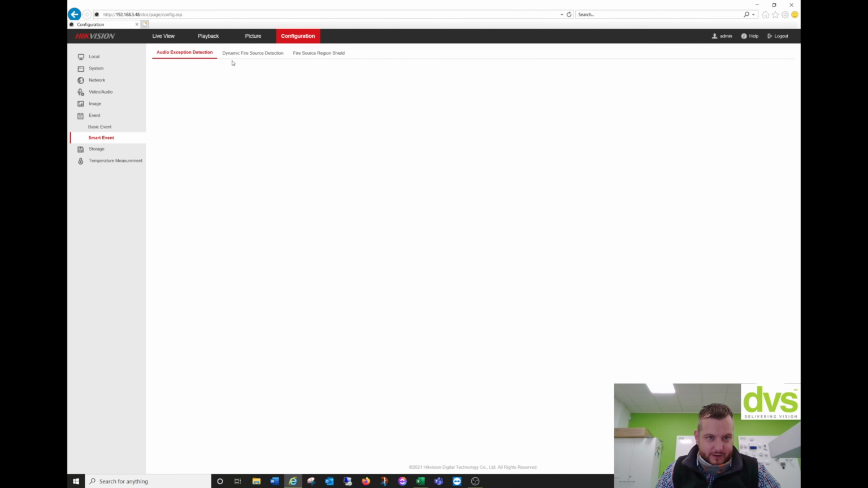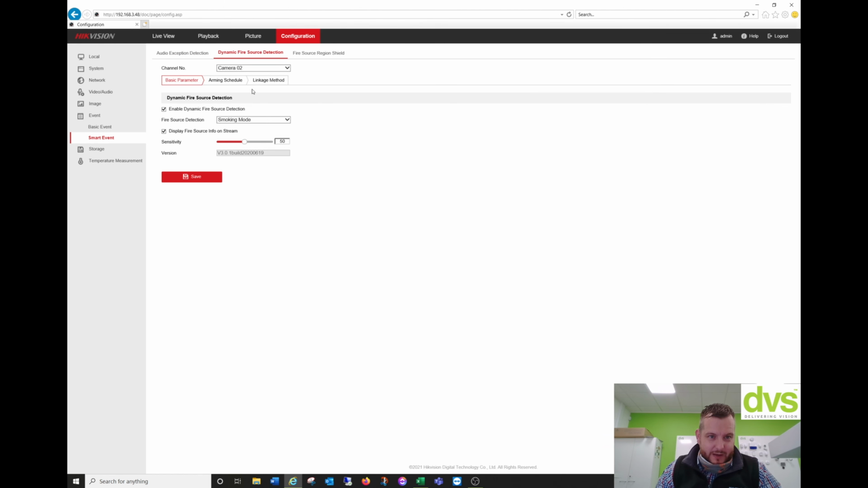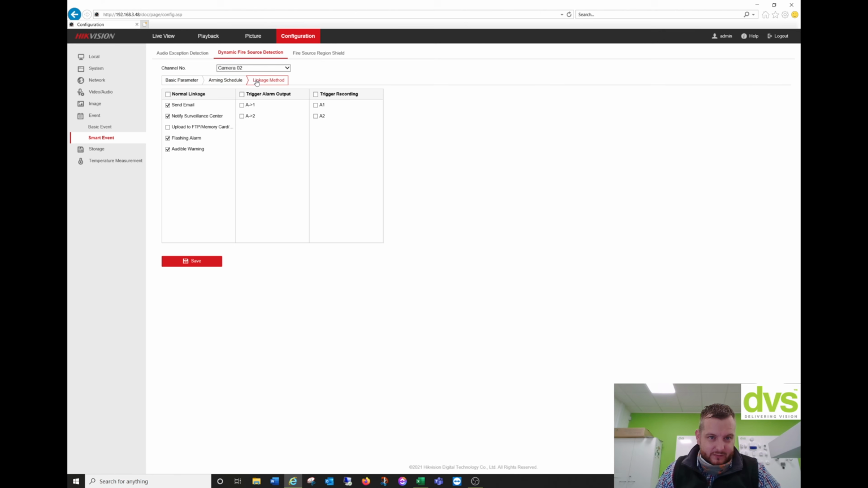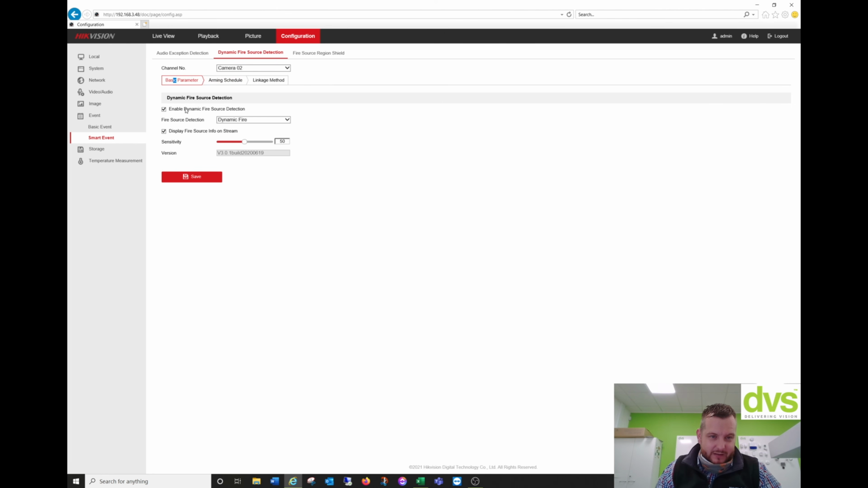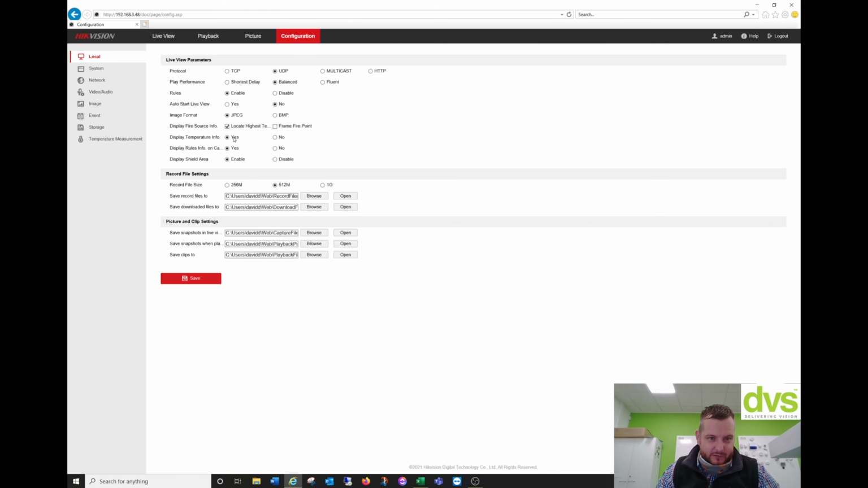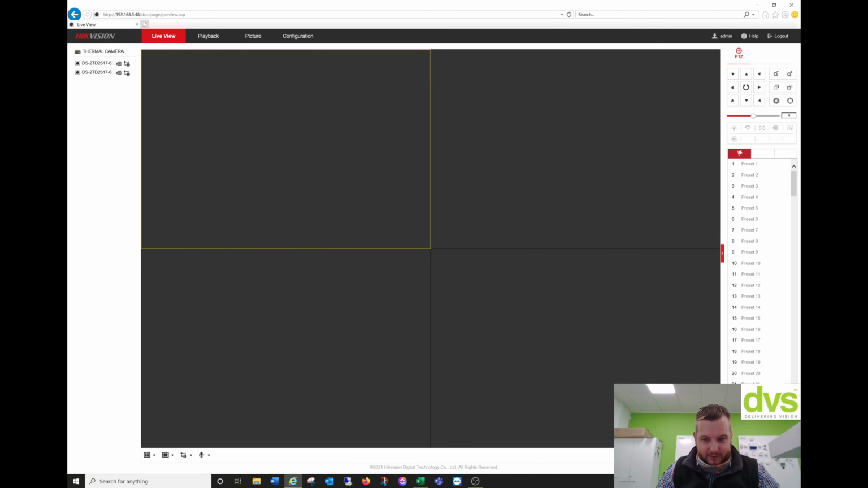under smart event, dynamic fire source detection will now be enabled. So dynamic fire, you can click save, do all the appropriate linkage methods, but again, now we're in that mode. It was only smoking mode before. I've enabled dynamic fire mode, so we're in fire detection mode now. So effectively, if any fire happened in this scene here, unfortunately I can't show you that actually occurring right now.